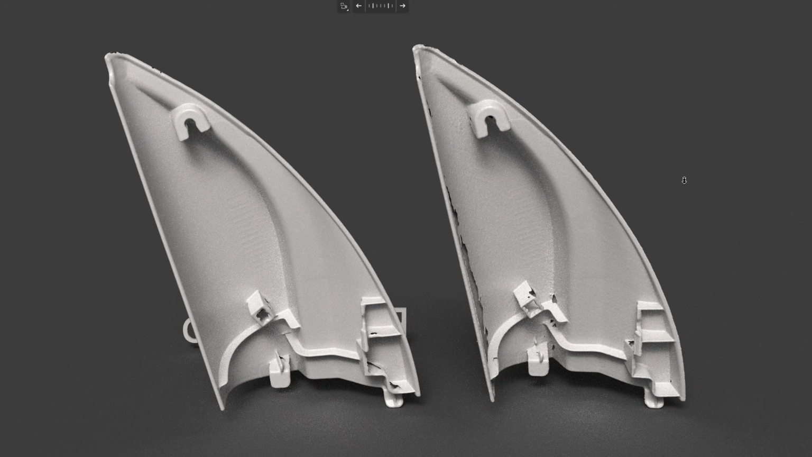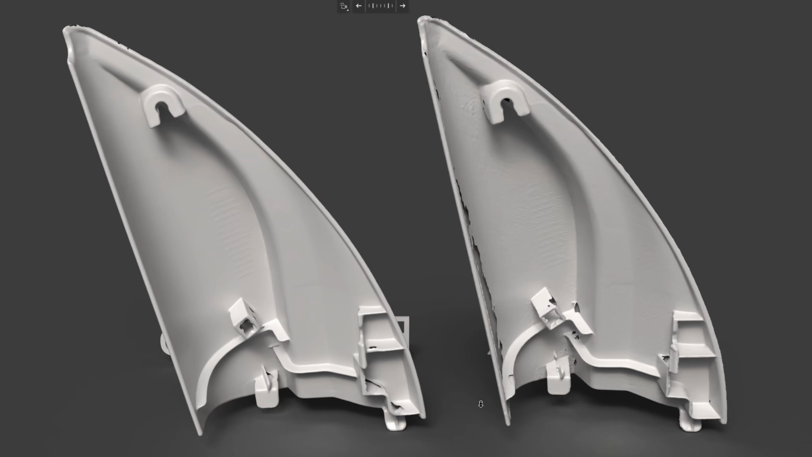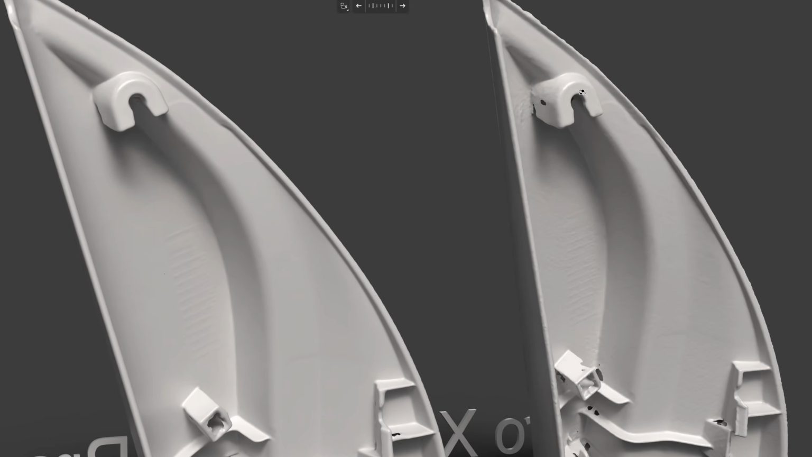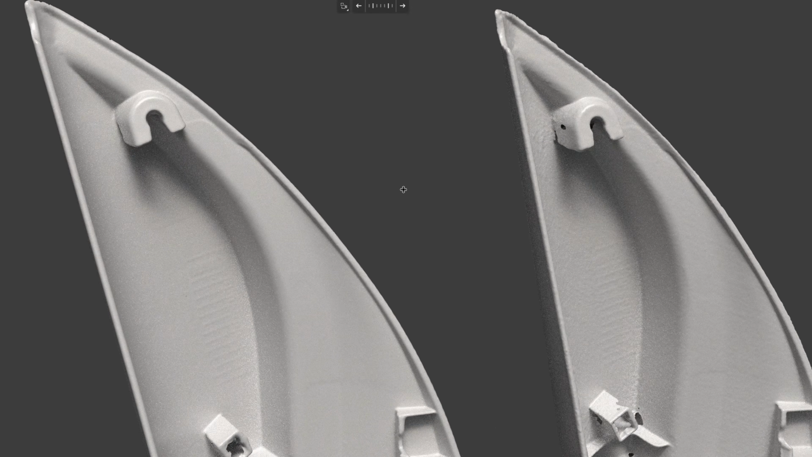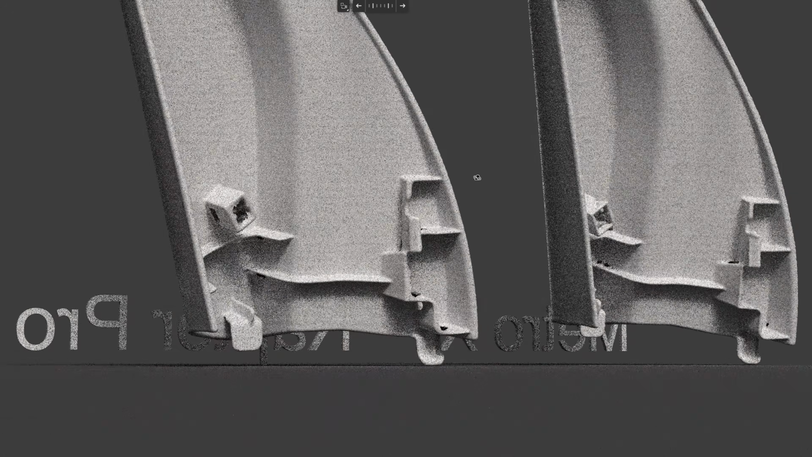On the right is the Metro X, and on the left is the Raptor Pro. Similar to the front, the Raptor Pro gives a smoother surface. This means that the variation of the wall thickness is smaller for the Raptor Pro. Top clips look the same. If I move down, see the clip that we need for reverse engineering.